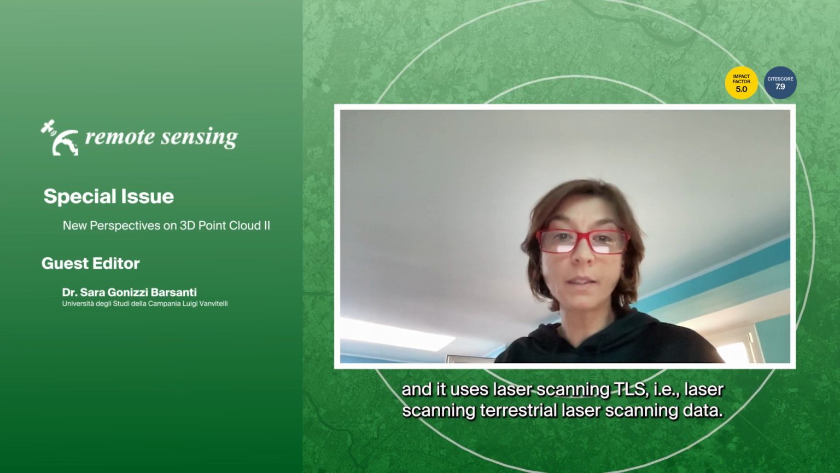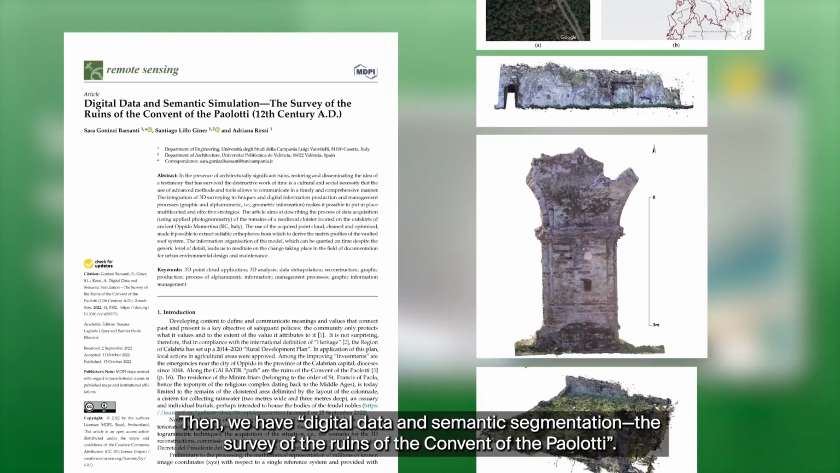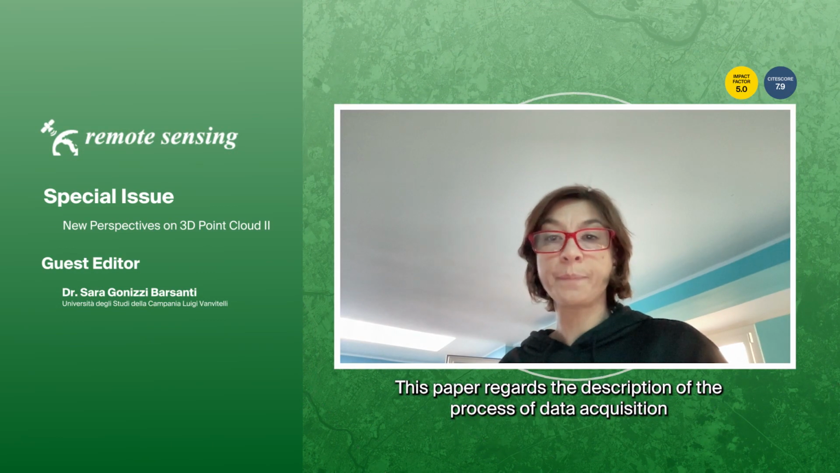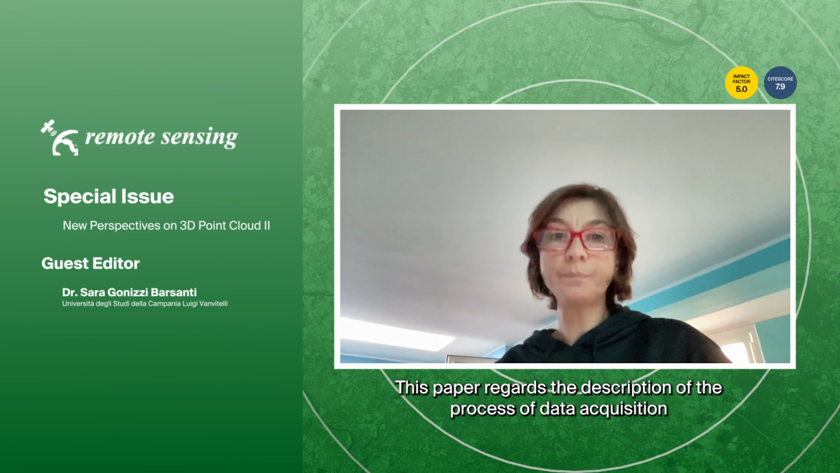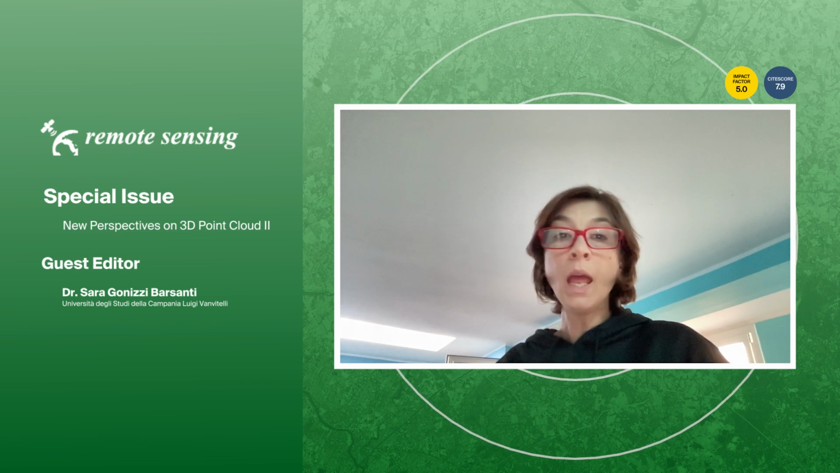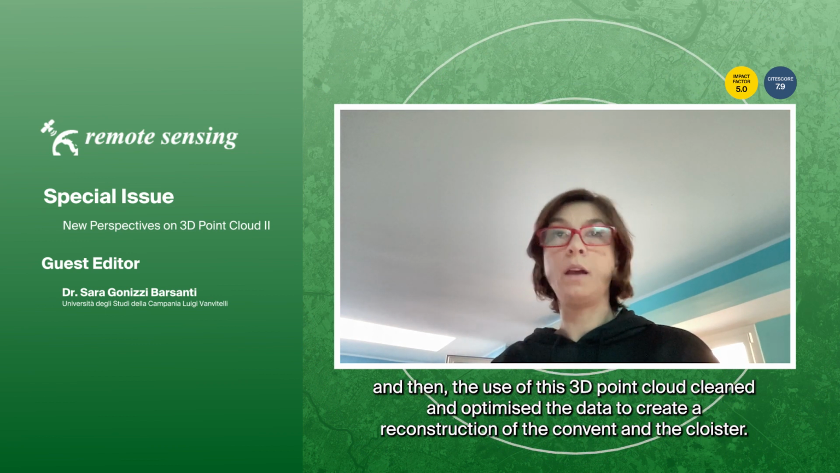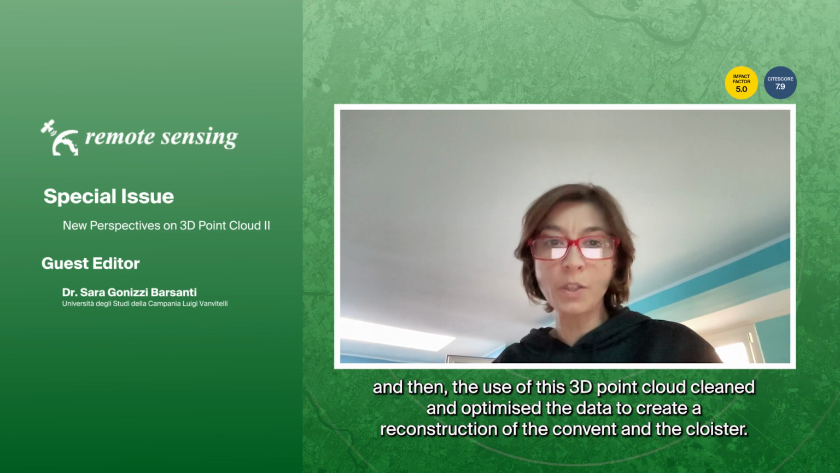Then we have Digital Data and Semantic Segmentation: the survey of the ruins of the Convent of the Paolotti. This paper regards the description of the process of data acquisition with photogrammetry of the remains of a medieval cloister, and then the use of this 3D point cloud, cleaned and optimized, to create the reconstruction of the convent and the cloister.